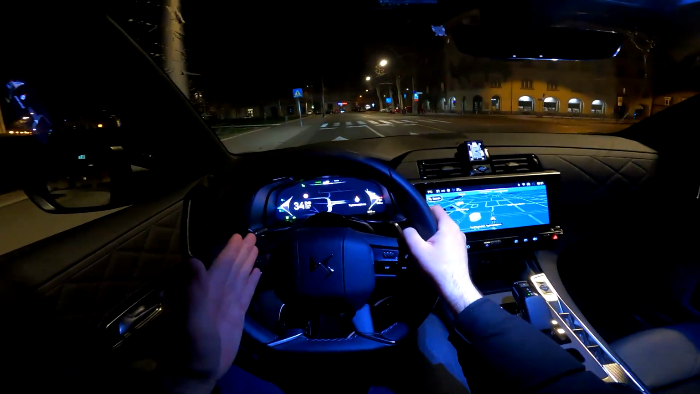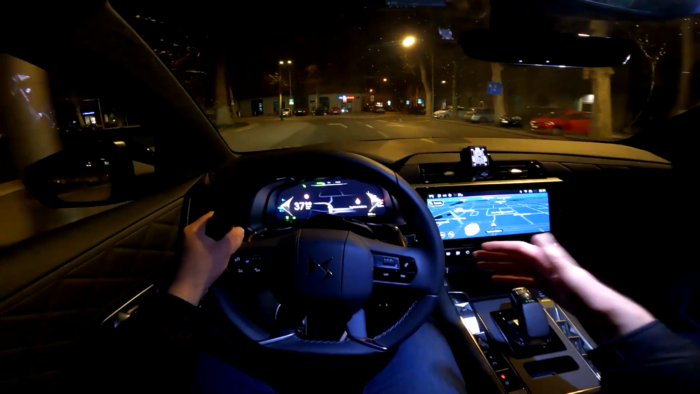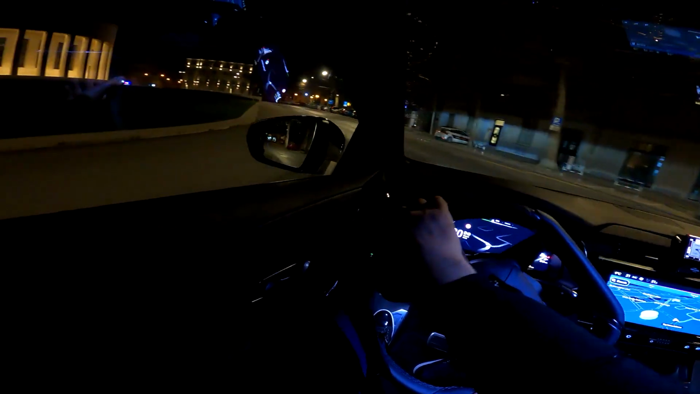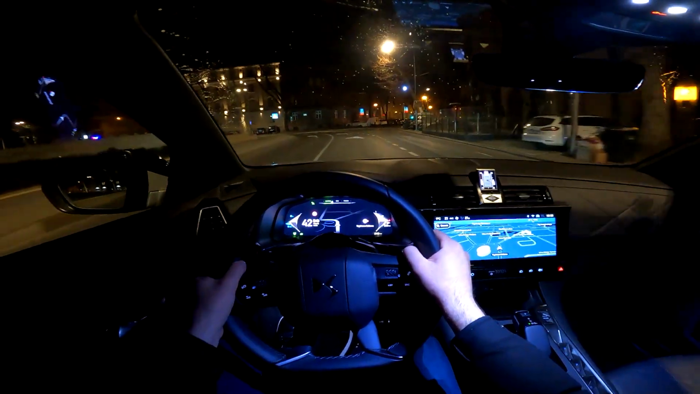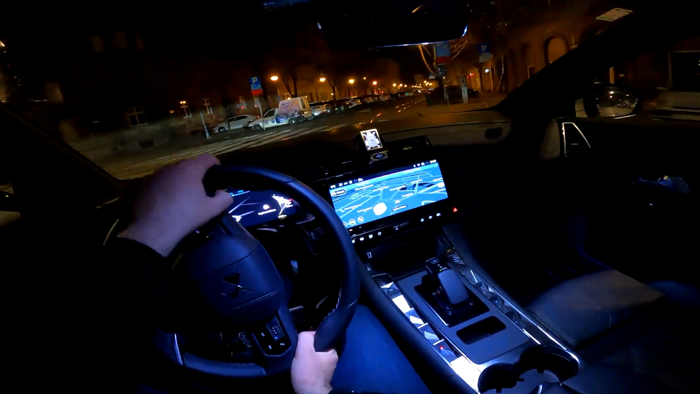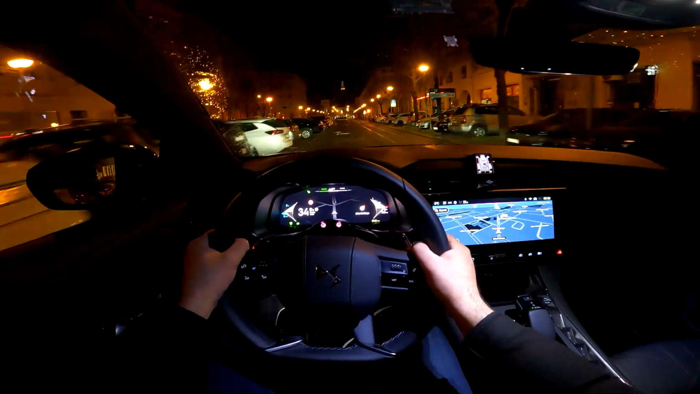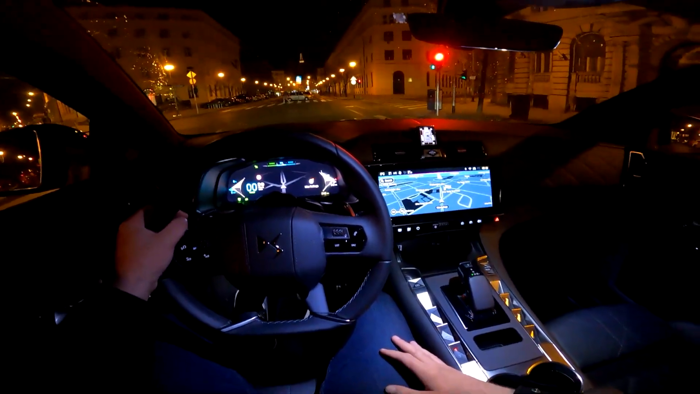This is like the middle one, and then you can also go for the Opera trim, which is the trim above this. And also there's the Performance and Performance Line Plus, which are more sporty with a bit of a different design, bigger wheels of course, and stuff like that. There are really different specifications available, and that's always nice to see.